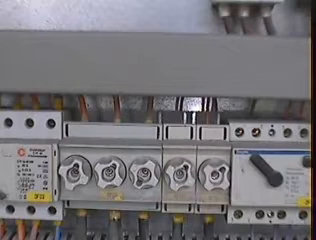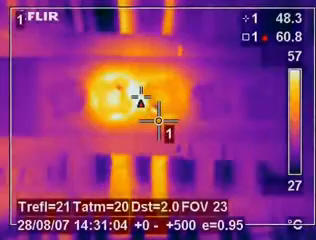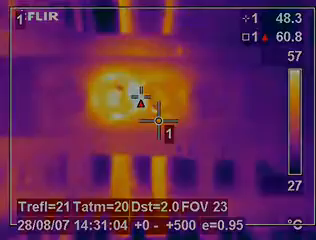Here are some fuse units found in a control panel on a cone crusher. Again, no visual fault can be seen. Under thermal inspection, it's clear to be seen that a faulty fuse is causing the complete unit to heat up and will eventually lead to failure or possible fire.